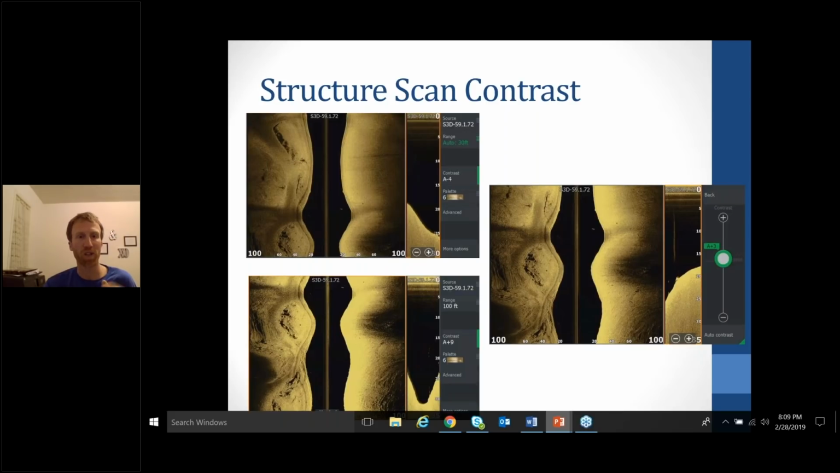Also, if you're fishing a grassy lake, like Lake Guntersville or something like that, you can really see the grass lines on the photo overlay. So that right there really takes a lot of guesswork out of it.